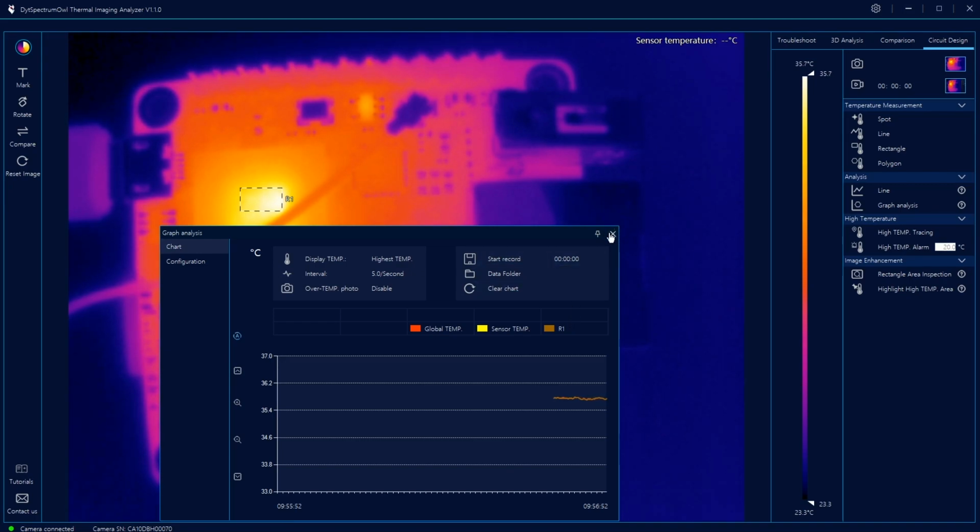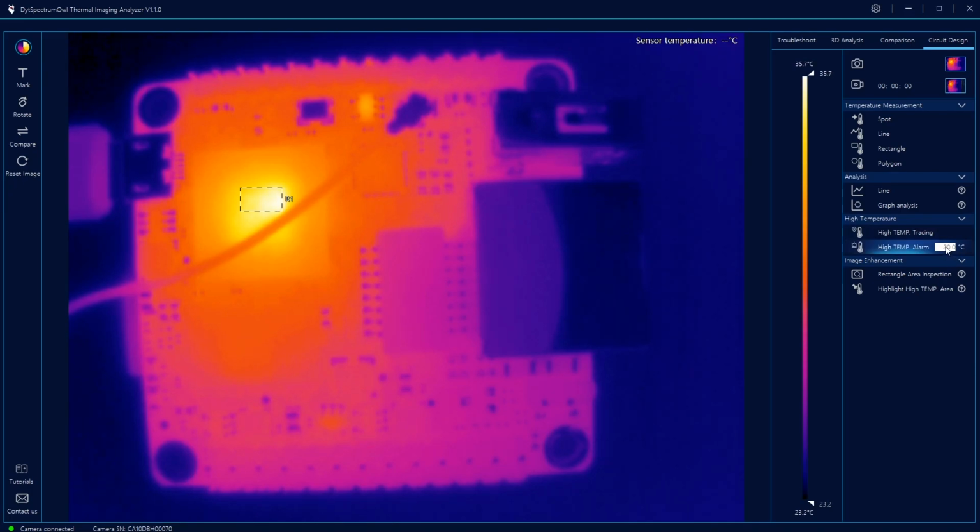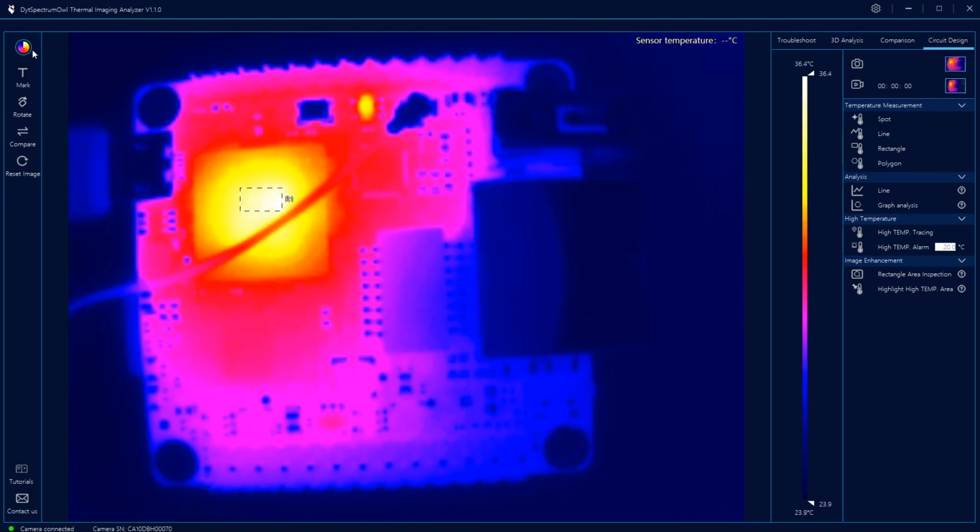All of these modes also have an alarm feature, so you can set a board, let it run, and the software will sound an alarm when it goes over the preset. And I've done that kind of testing in the past, and it can be really useful to have that alarm, so you don't have to stay there monitoring the test directly.